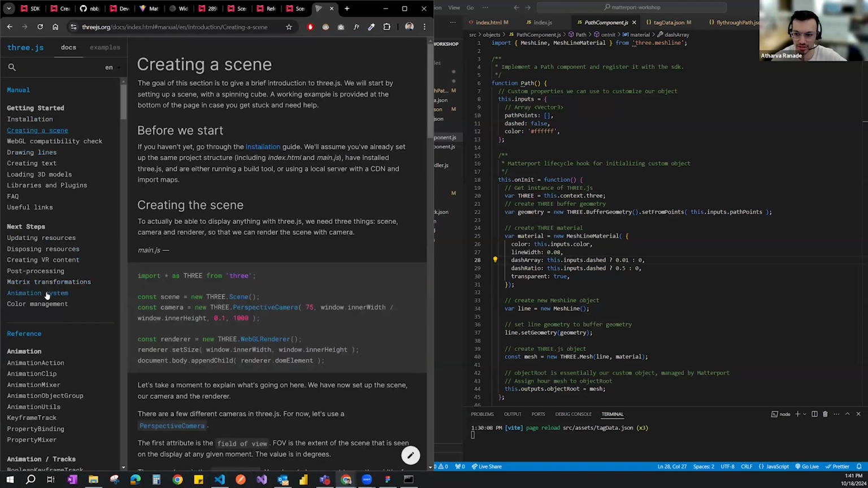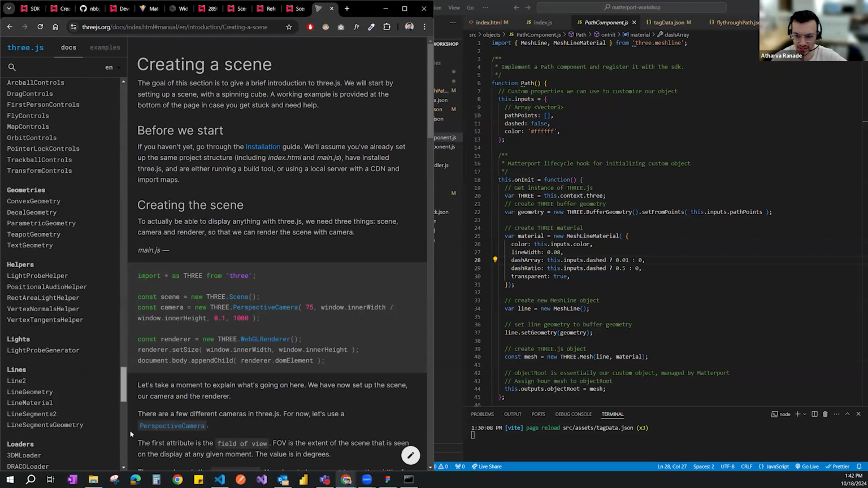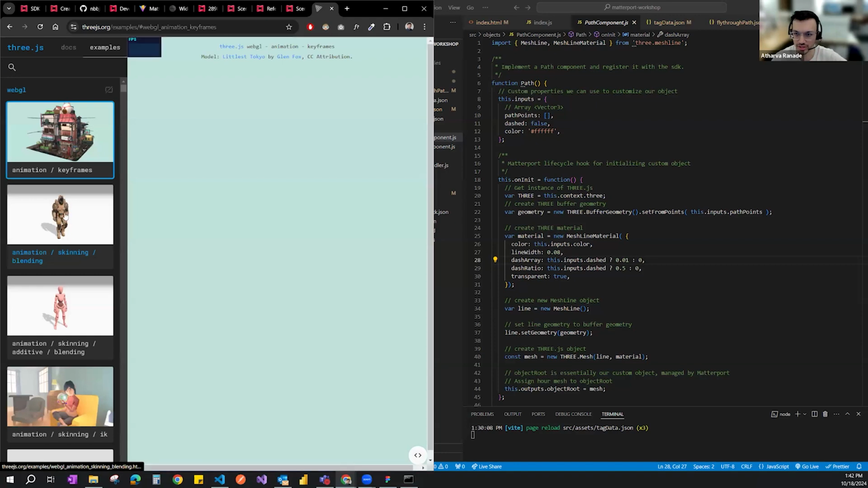If you go to documentation, it's really well documented on how you want to set up different 3D objects.